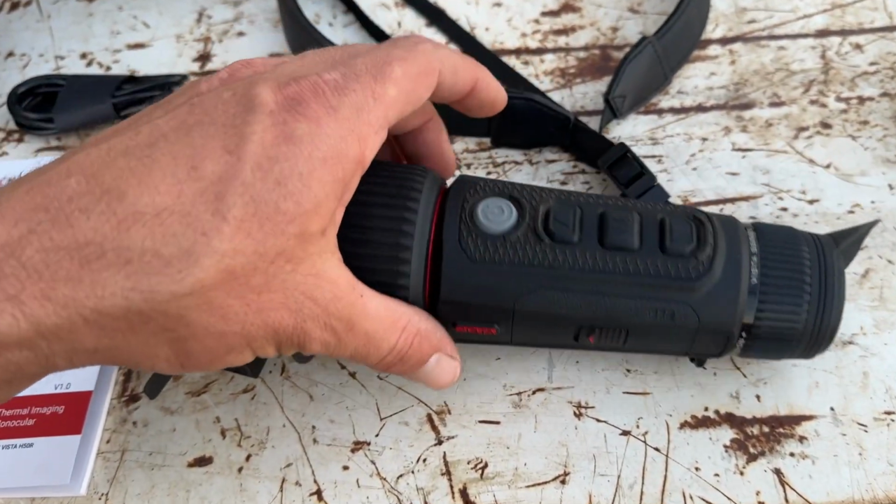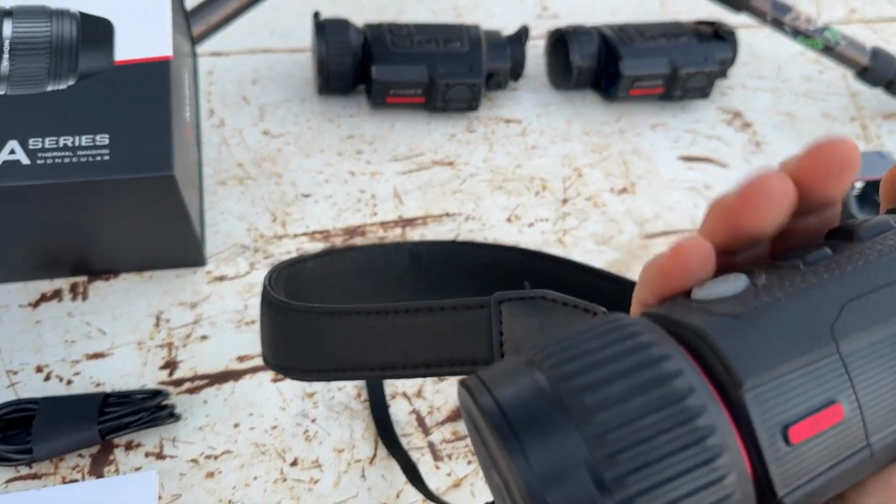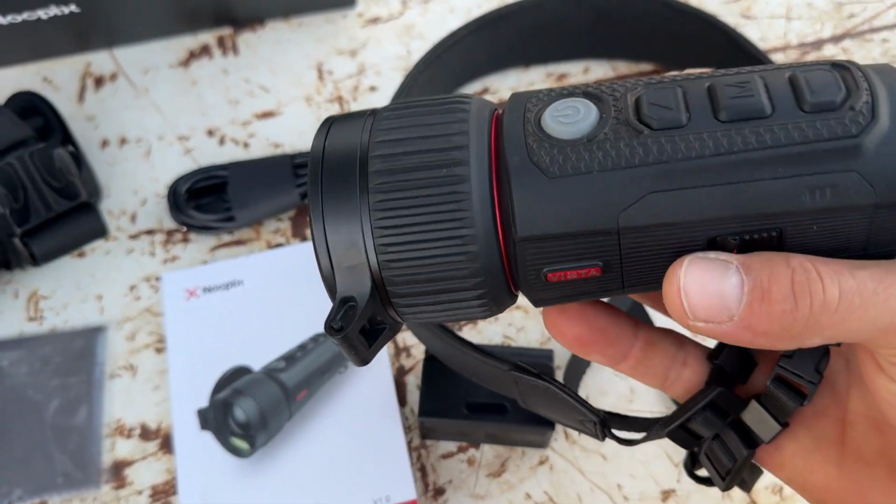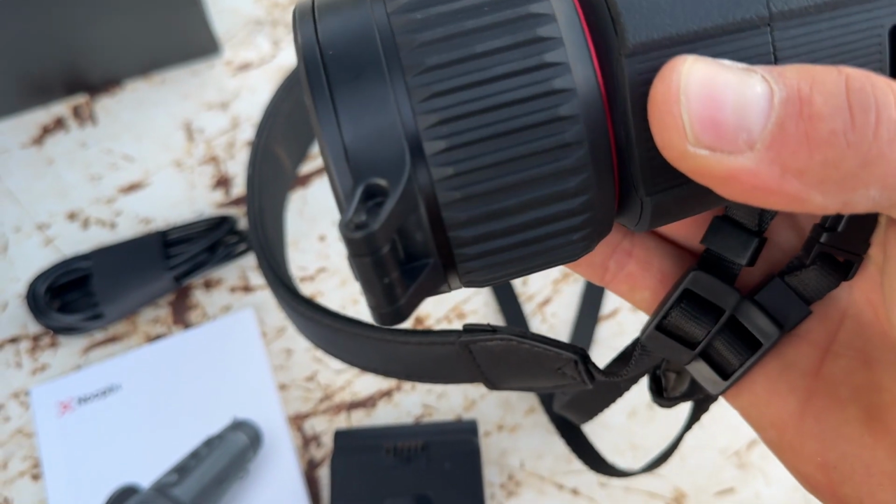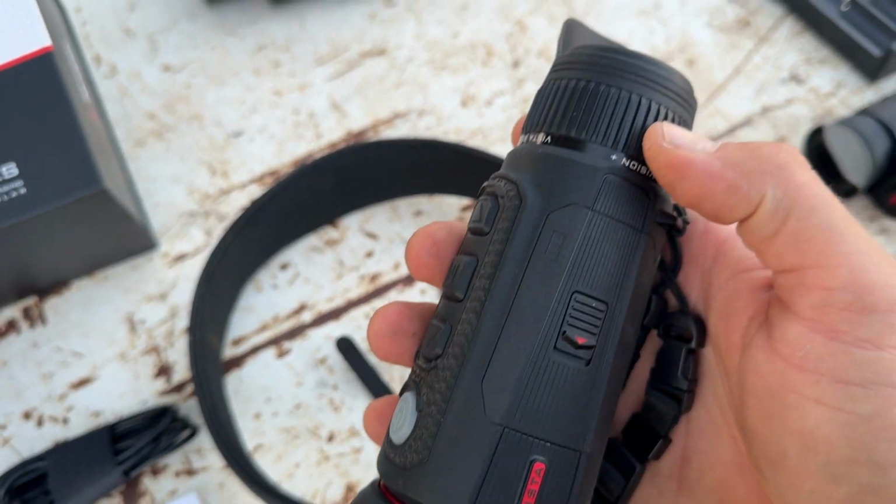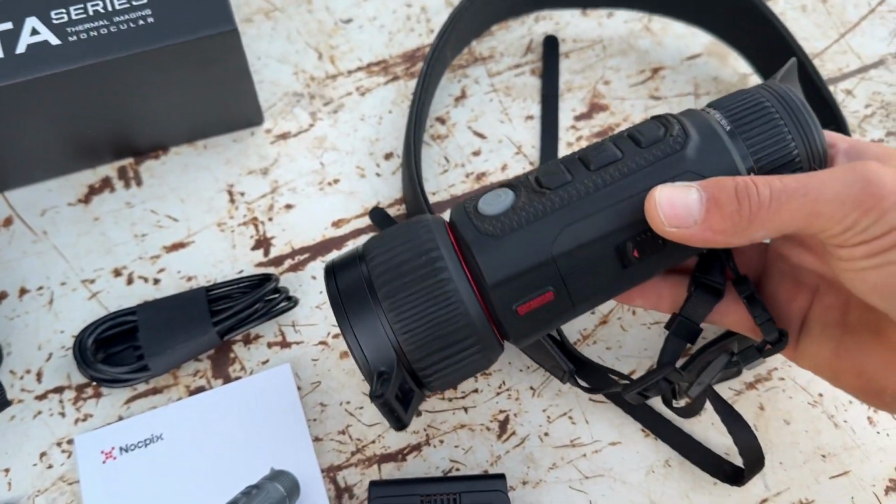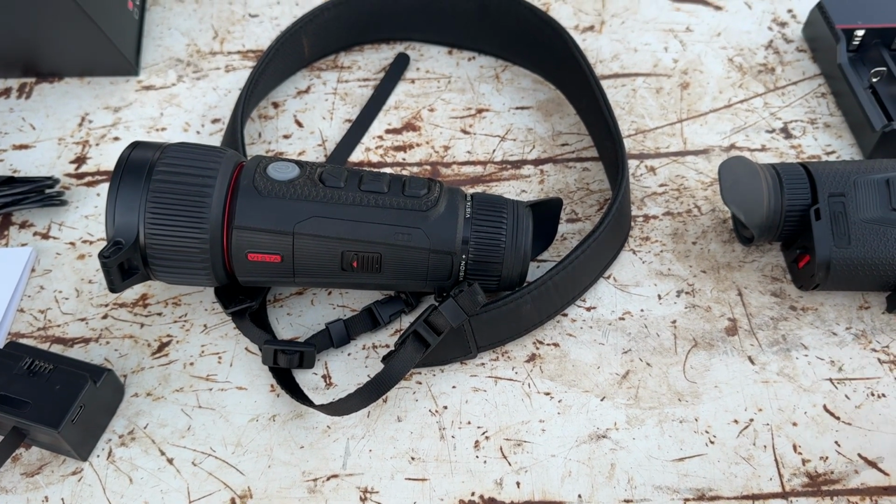You also get another nice user manual. Here's the device itself. Now this one, I really like the buttons on it. They're quite a soft press, and they're silent. There's no noise when you press them. You get a nice focus ring up the front, which is really nice. It's not too stiff, but it's not too loose either. And there's your ocular adjustment on the back to change the focus on your screen. Now both these units have the R Plus or Vision Plus system in there, so the AI enhanced image.